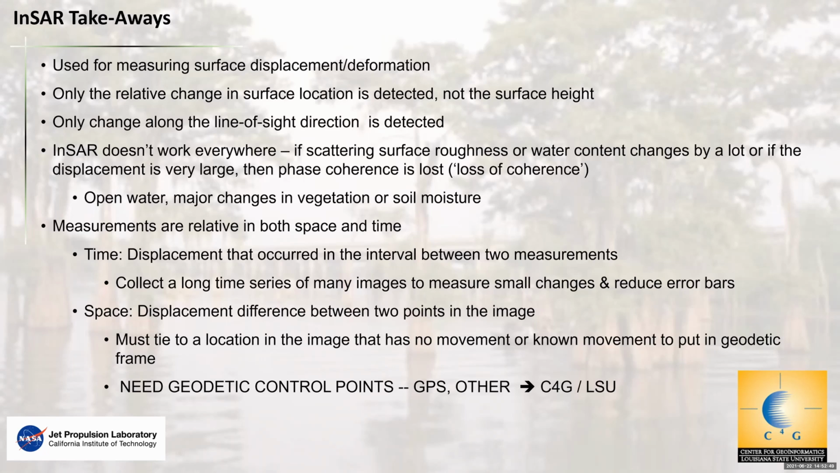And secondly, it's relative in space. It's a displacement difference between two scene points in the image. So if you want to put it in a geodetic frame, you have to tie to a location in the image that has no movement or known movement. And then you can back it out and put it in a geodetic frame. So you need those geodetic control points, GPS, anything, and that's why we are interested in working with the Center for Geoinformatics. So next slide.